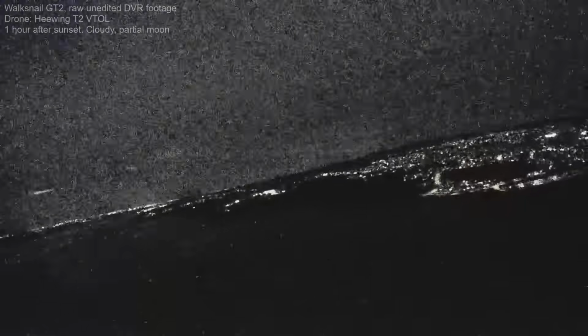Now, in the system settings, you can actually configure the camera between day and night mode. I did try both. However, the footage I'm going to show you was recorded in night mode, just because I think that probably makes more sense. And again, I was using my Heewing T2 VTOL, so this allowed me to take off vertically, fly, and then come back and land vertically, which in a minute you'll see why that was important. So here is the footage from the GT2 whilst flying in the dark, and as you can see, it's not great.